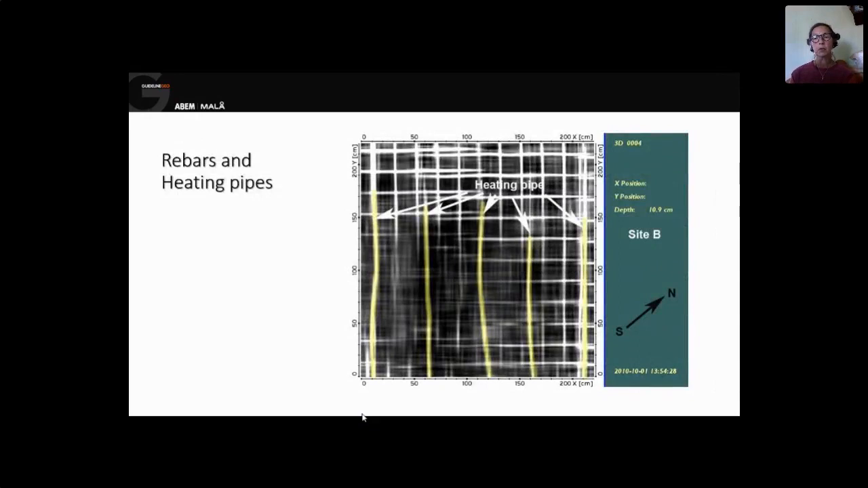And you can also look at the layers within the construction. In this case, we have on top rebar, a net of rebars, and below heating pipes.